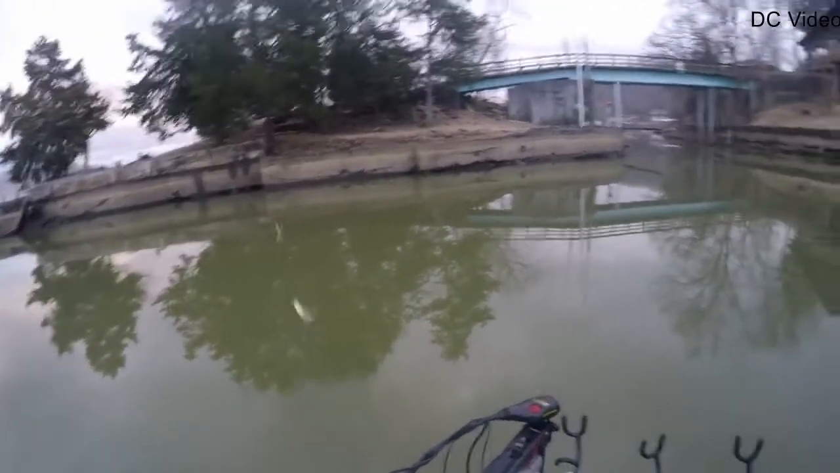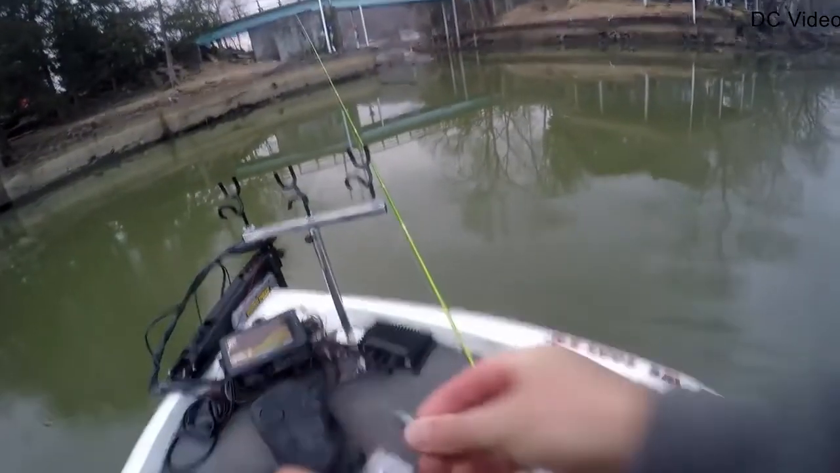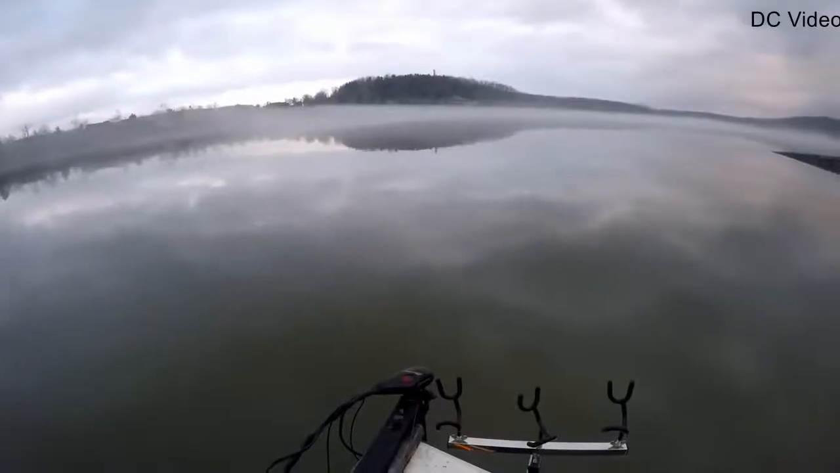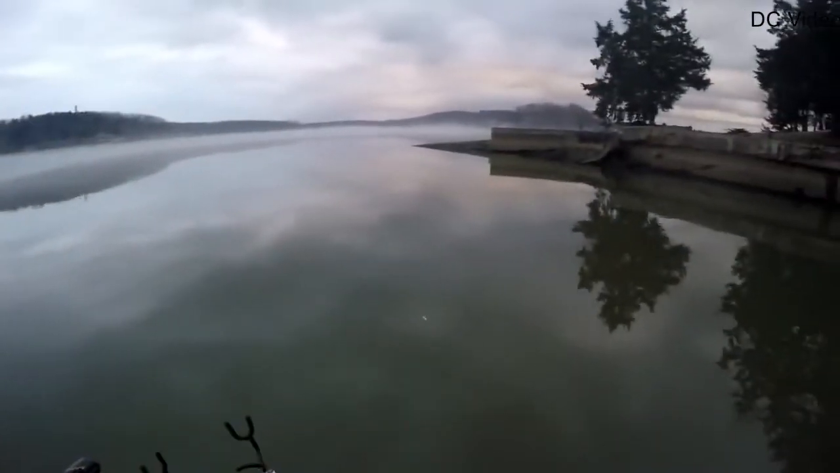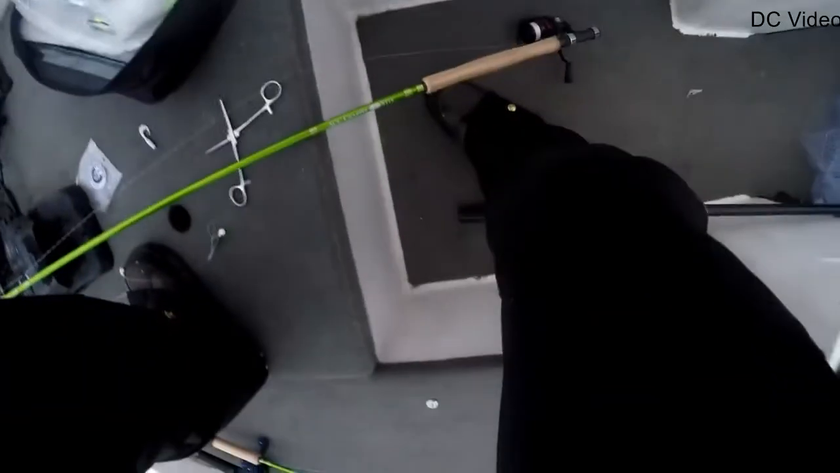Keeper. He might squeak out to be a keeper there. That might be 12. Nine and a half. There's number 12. Three more to get. There's one. That's gonna make it. 13. I believe it's gonna be close.